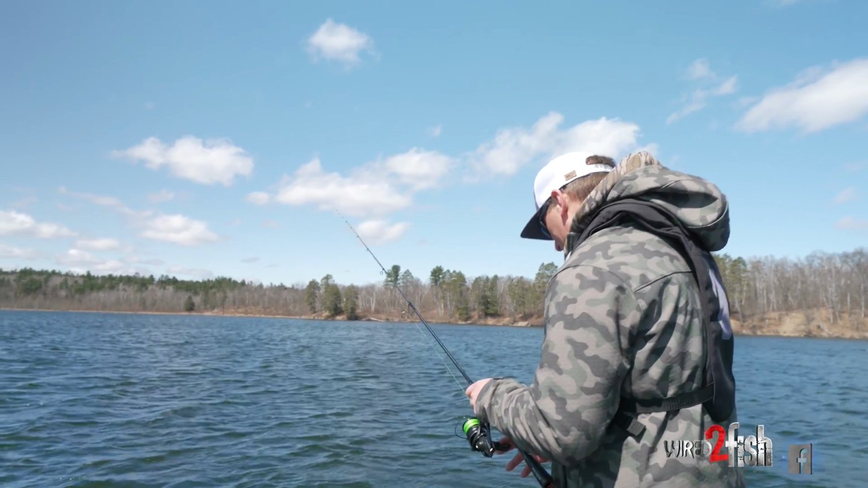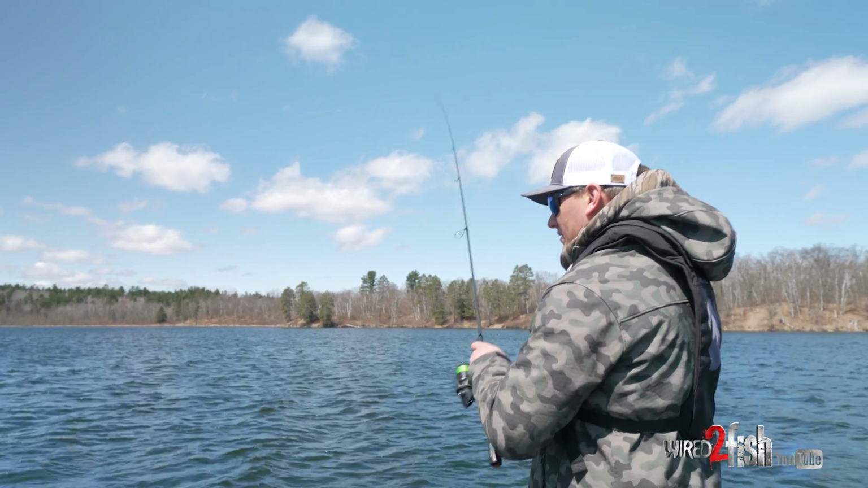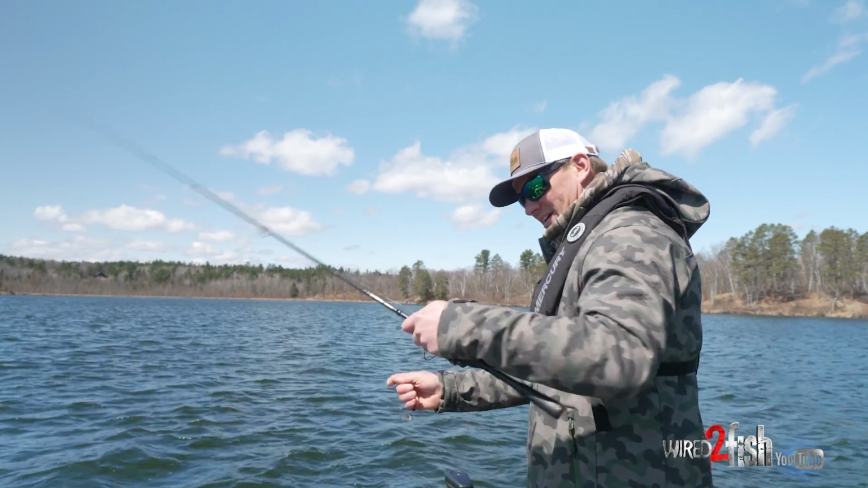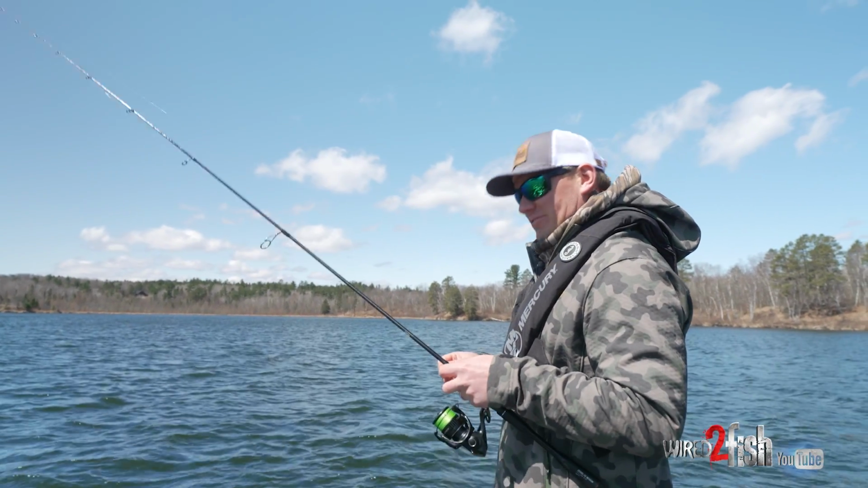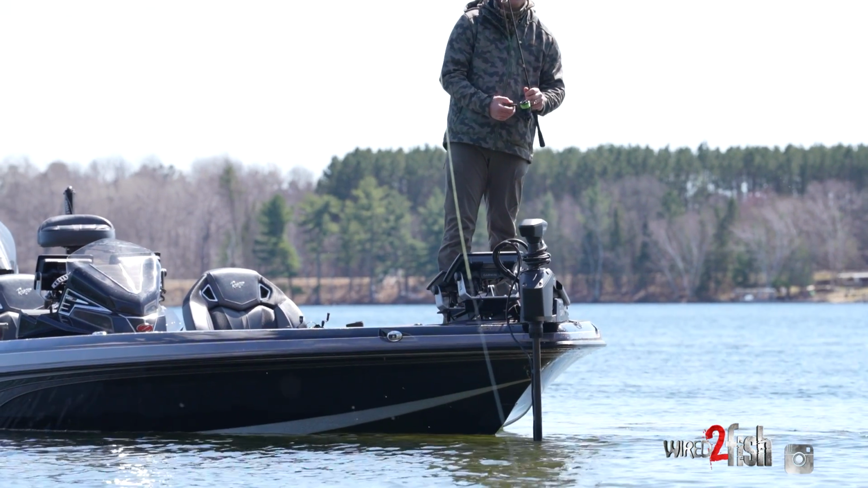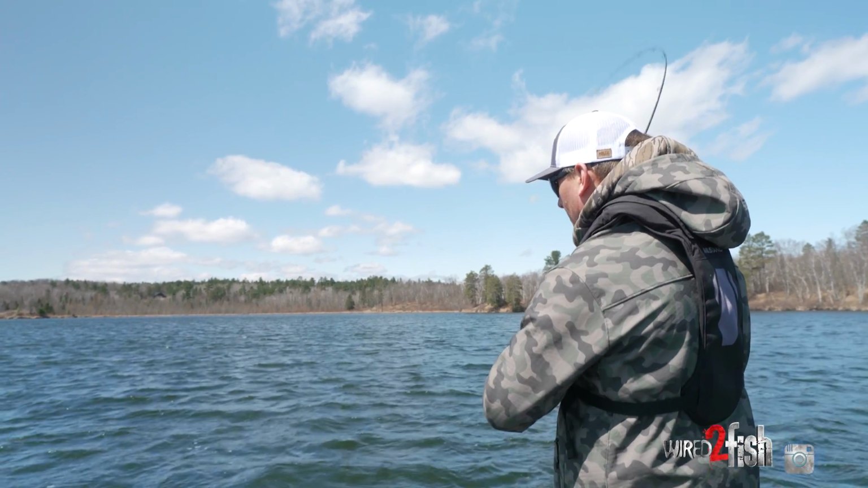Oh, I missed him. I dropped back down because I could see I was pulling it pretty quickly. And I could see that line jump. I like that high vis line, it's nice for watching, because it's kind of hard to feel bites right now in the wind, to be honest. You can see that bow in that green braid. You can see that line kind of boop. There we go.